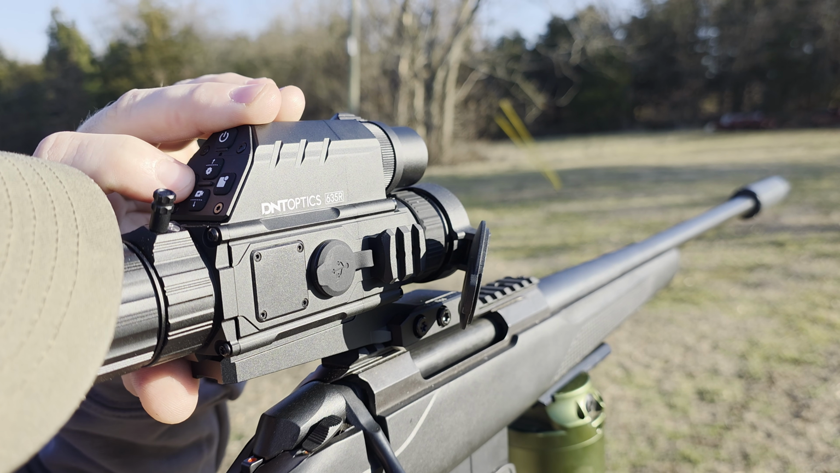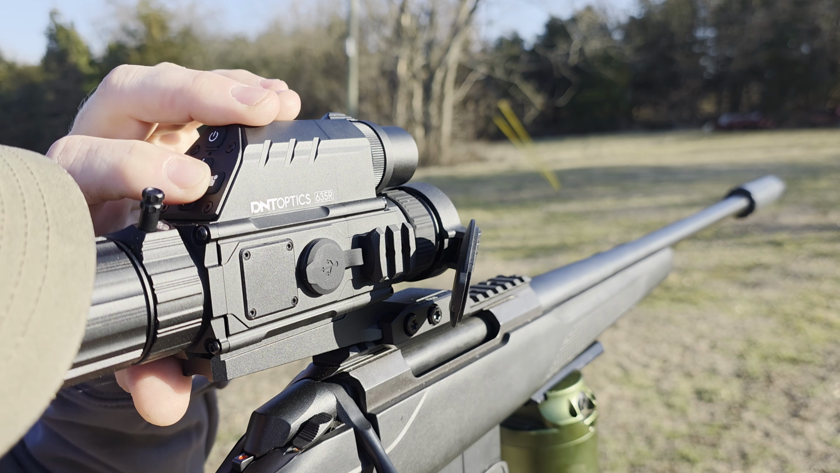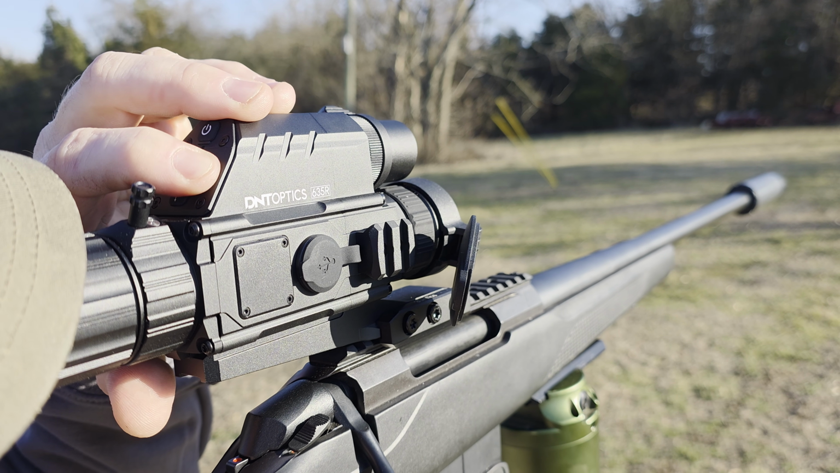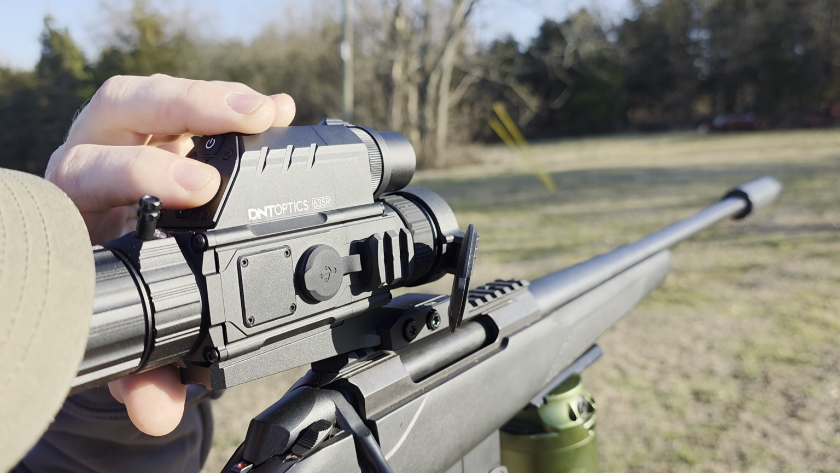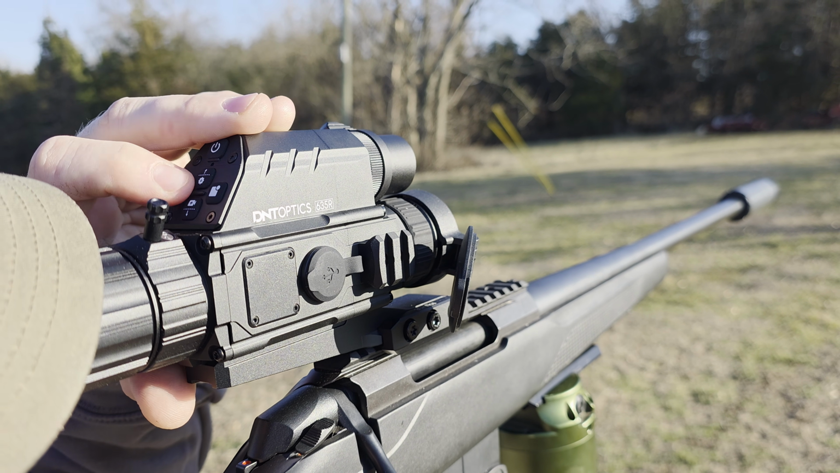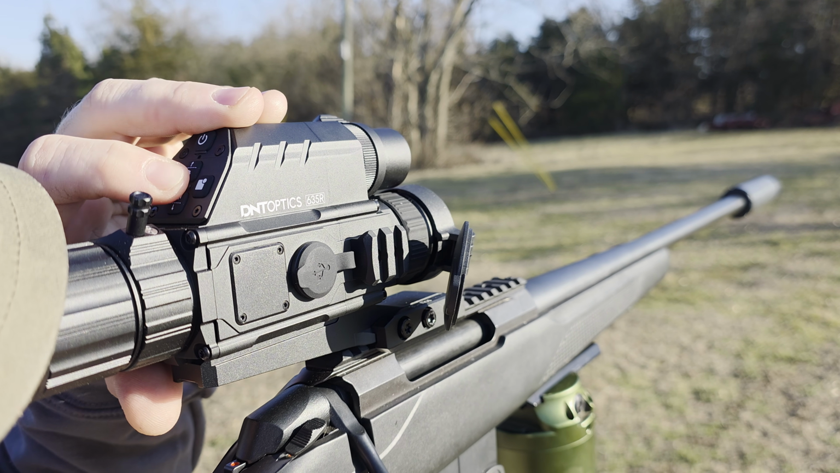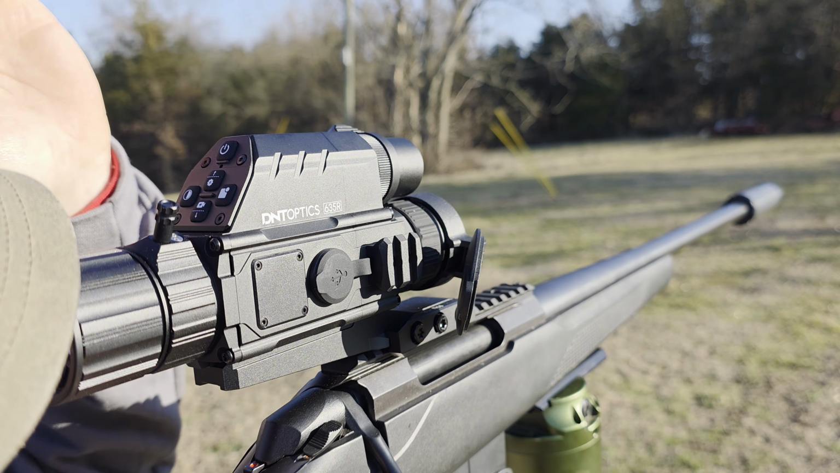I need to go over left a little bit. Then I'm going to go to my Y axis and go up to about right there. And hit save. Select button is on the right.